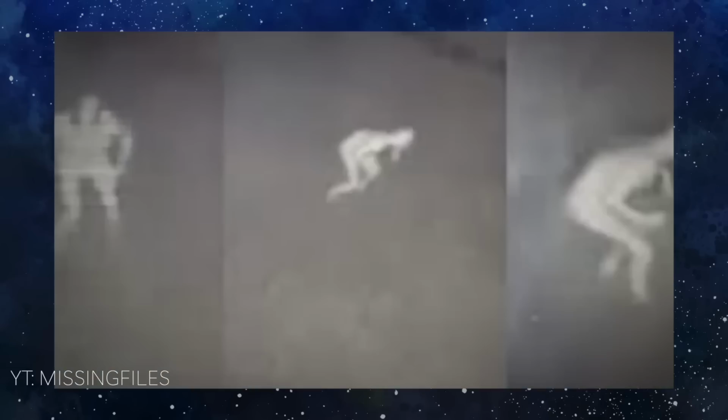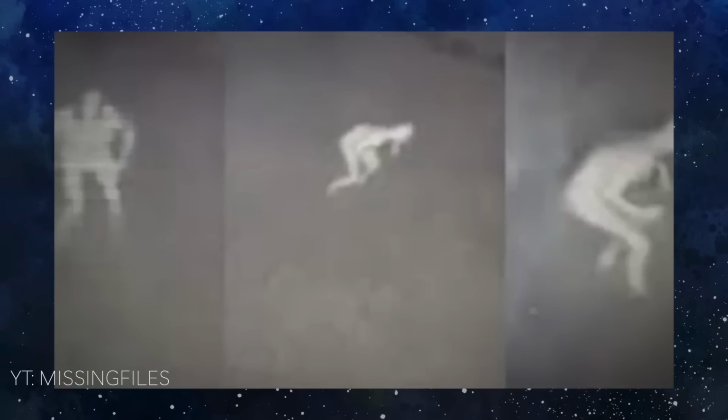When mainstream news reported this, it didn't take long for other Kentucky residents to take notice. They started sharing their encounters with comparable creatures. According to one Twitter user, they'd seen a pale humanoid figure running across their neighbor's lawn. Another mentioned something about a creature disappearing into the forest. No one has been able to identify what is on camera.